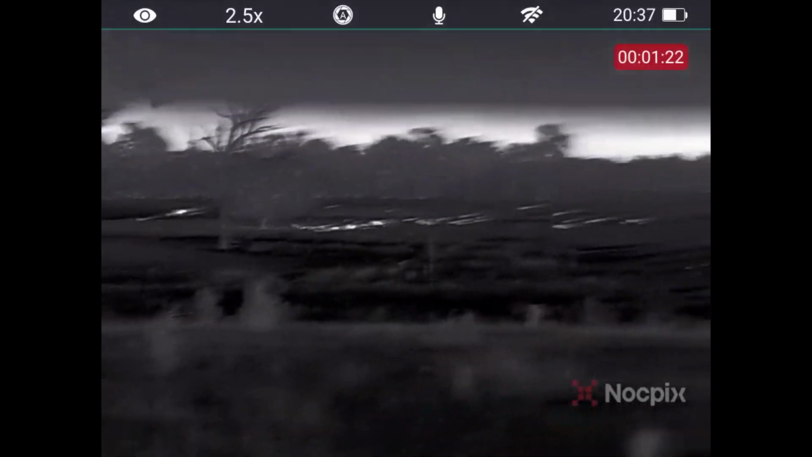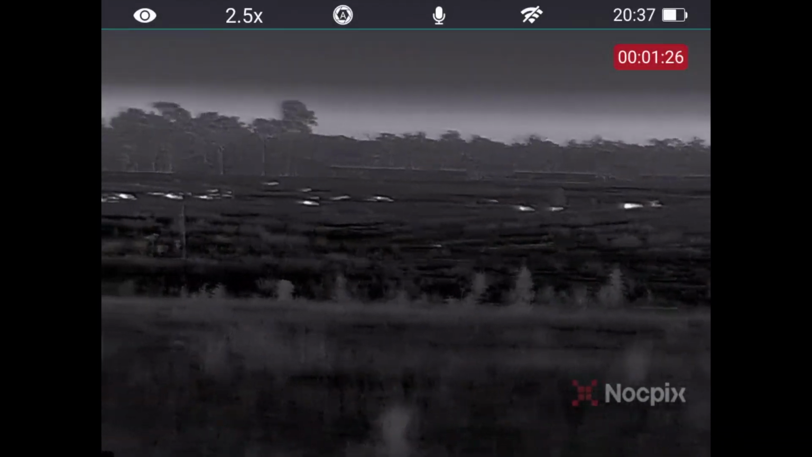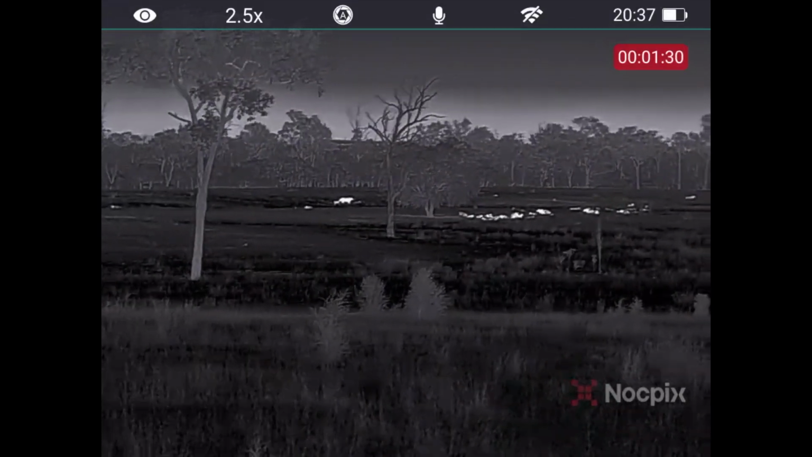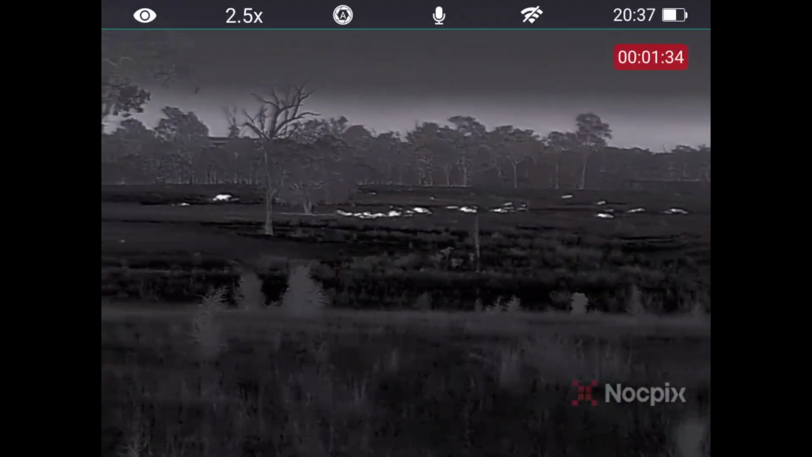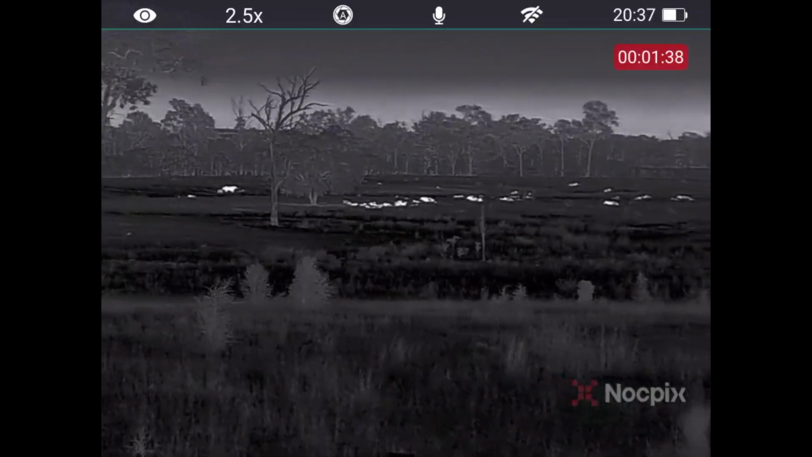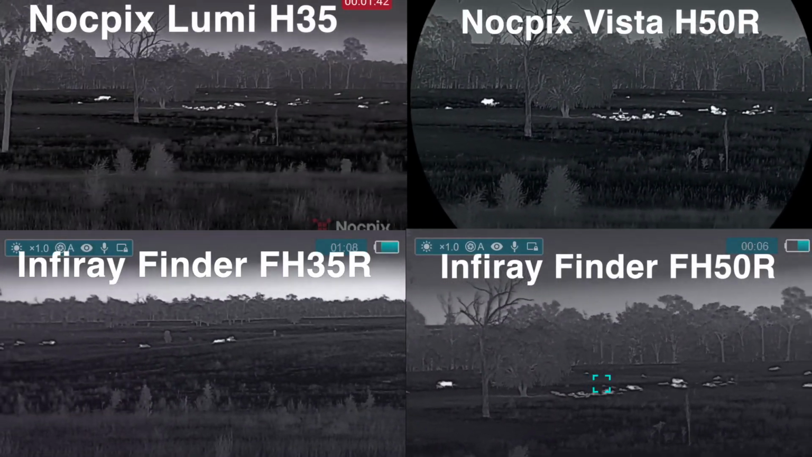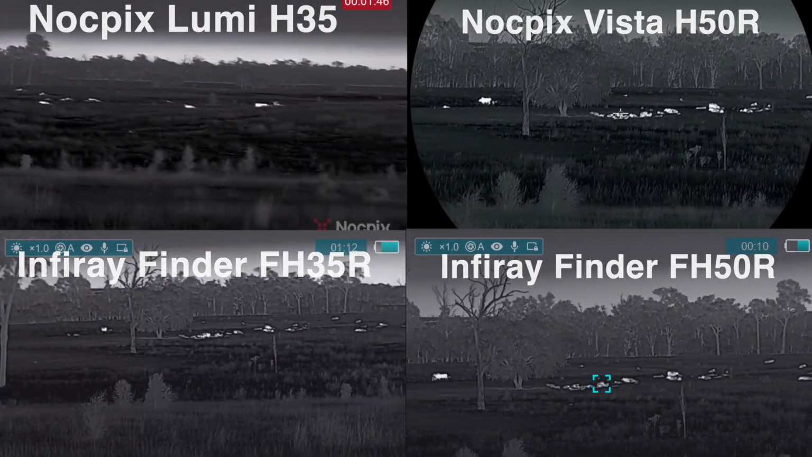It is currently close to 20 degrees out here, maybe 22 degrees at the moment, and you can see other cows and calves lying down out there at about 400 metres, 425, 429 metres, I think I arranged them at. The ones in the centre screen are the bigger mob of them.